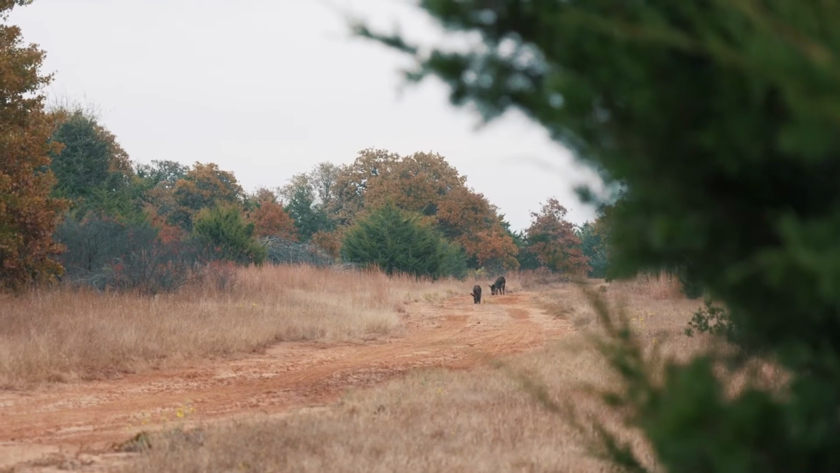We just corned this road not 30 minutes ago, and there's already some pigs on it. I couldn't tell, I don't think they're real big, but they're pigs. They're gonna get shot.